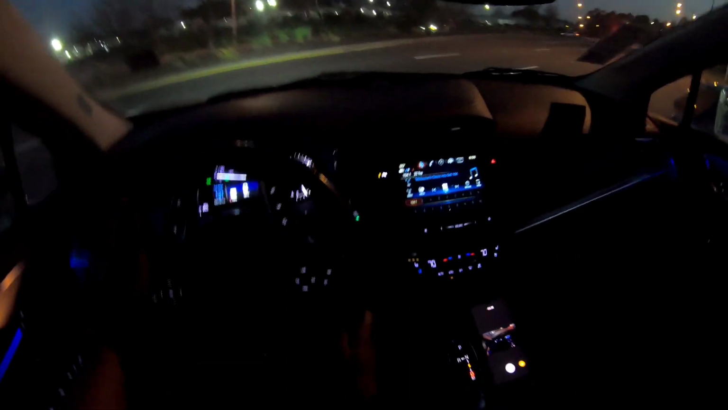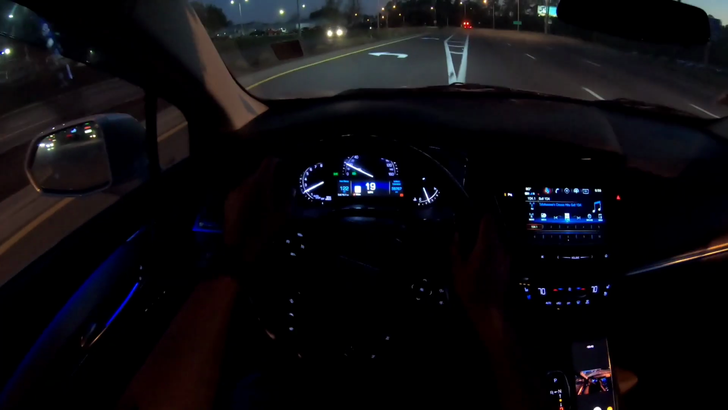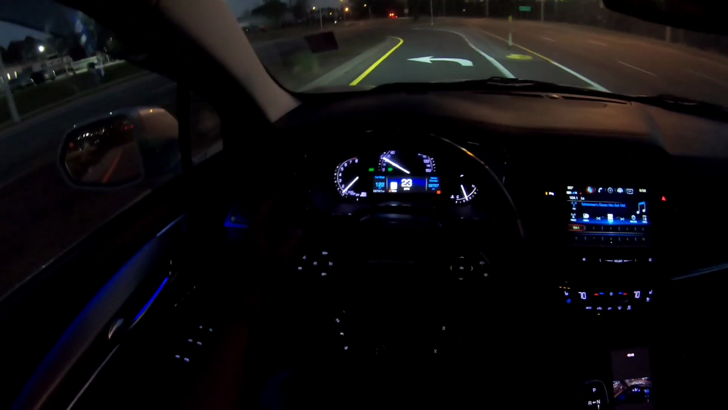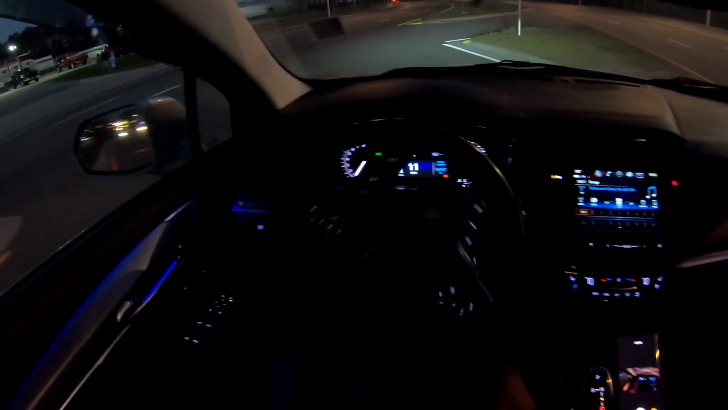Brakes have a nice firm feel, but all GMs have a nice firm brake pedal when they're working right. You gotta make sure that you keep your brake maintenance up, folks. But with all this working well, they do have a nice firm brake pedal. GMs always have had it. Cadillacs, Buicks, every one of them that I've driven.